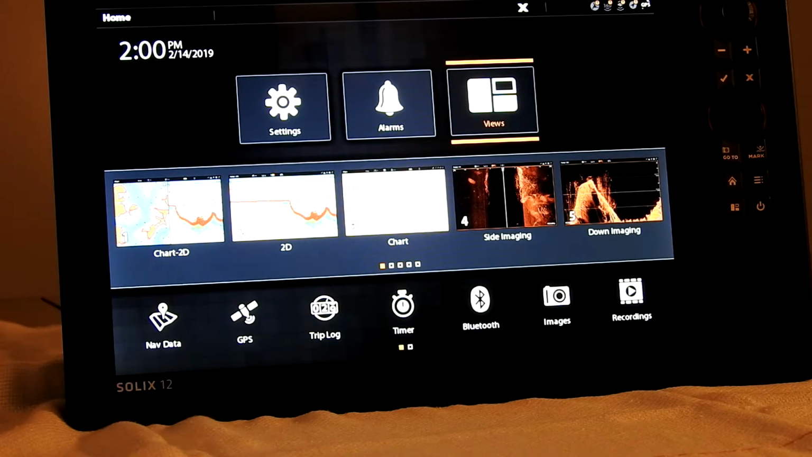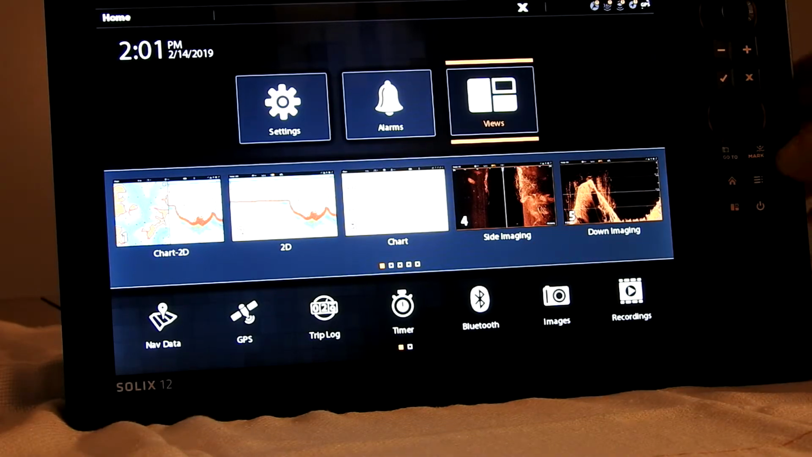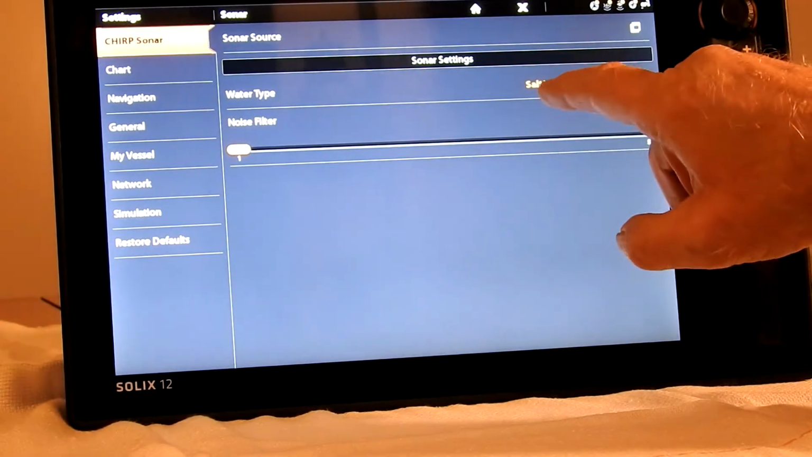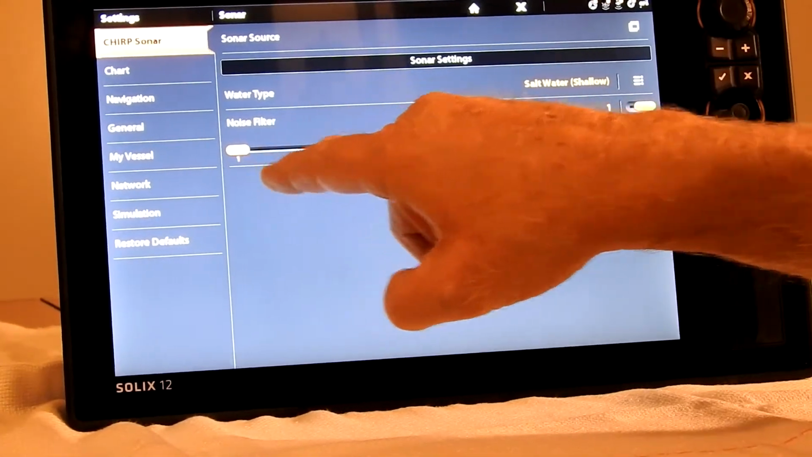I don't think we're going to get a very good picture with my camera. It'll be distorted, but I'm on the home screen right here. It's a touch screen, but we have our controls here too. To get into this screen, I hit home. We're going to go into settings. We can touch that. And I have this set up for saltwater shallow and noise filter 1.